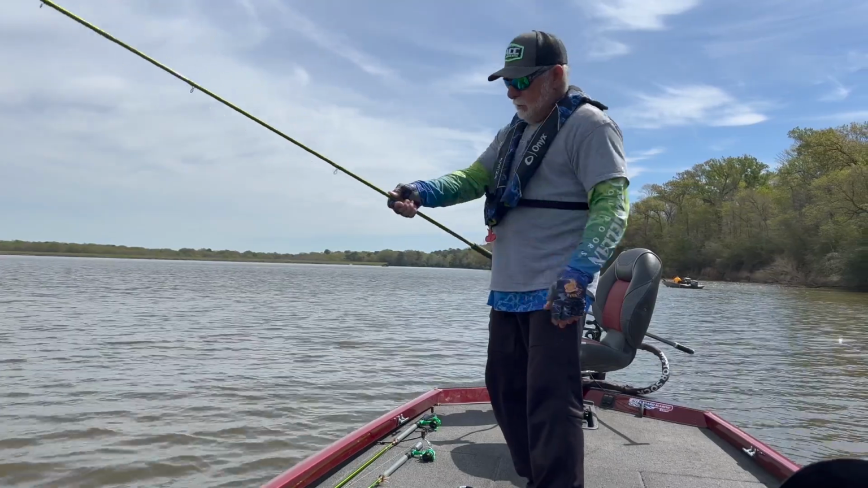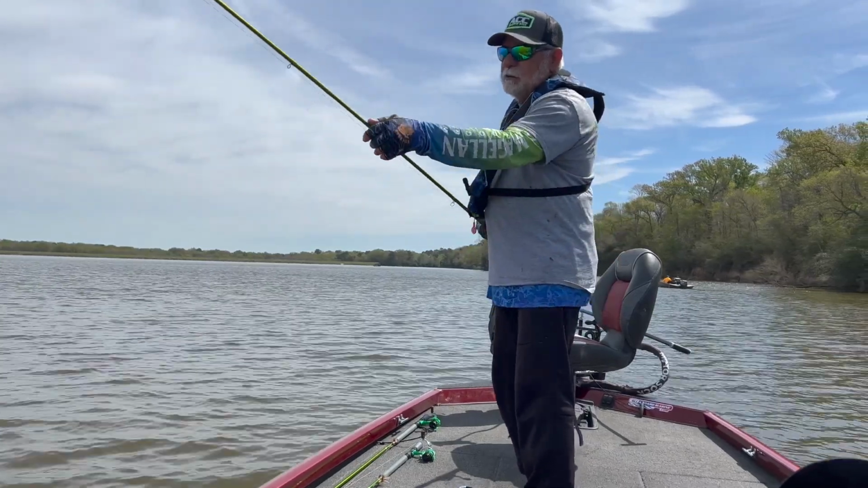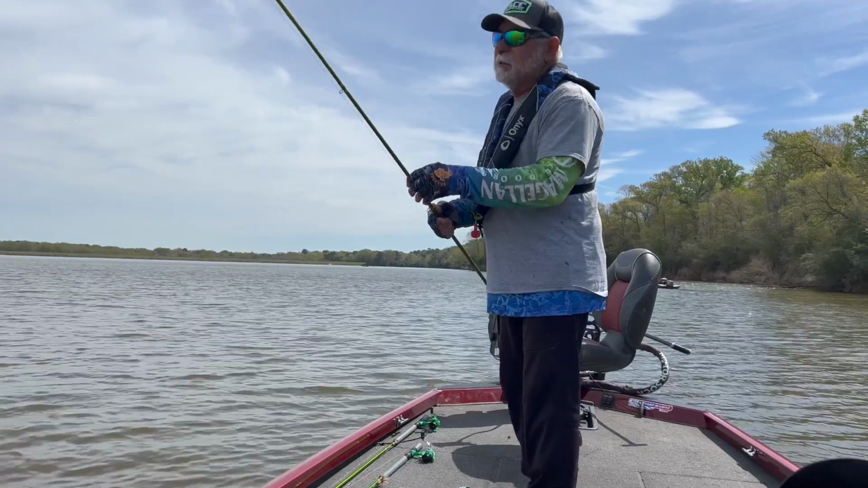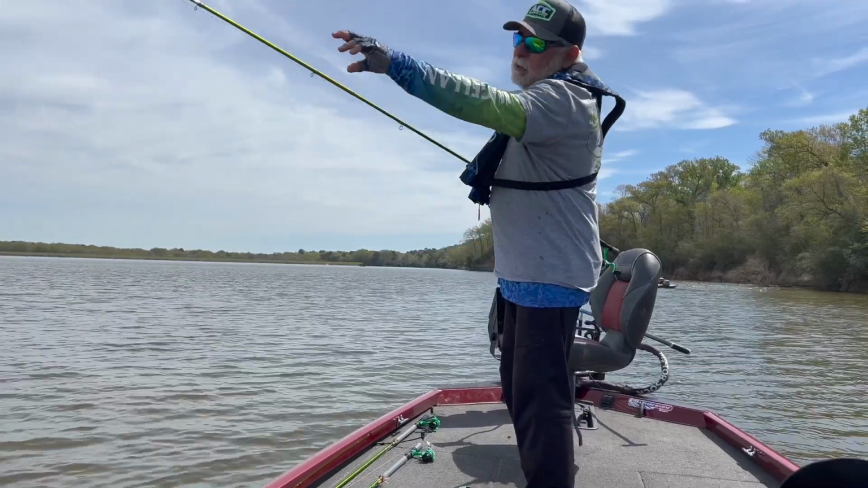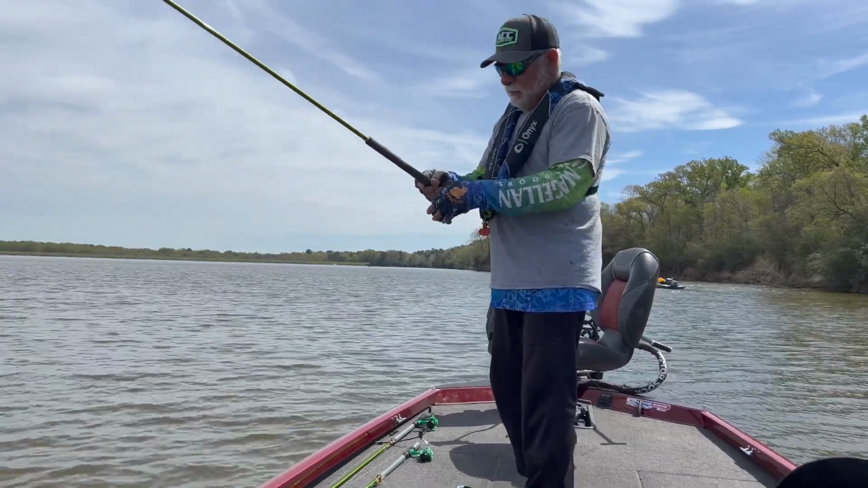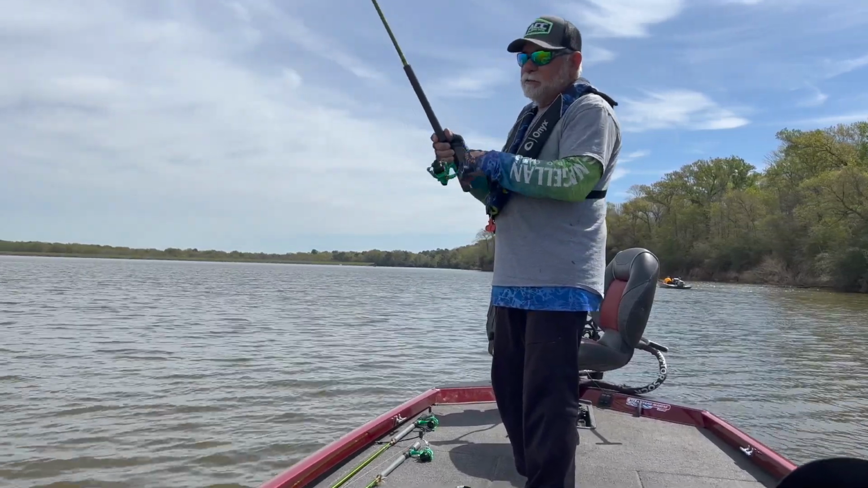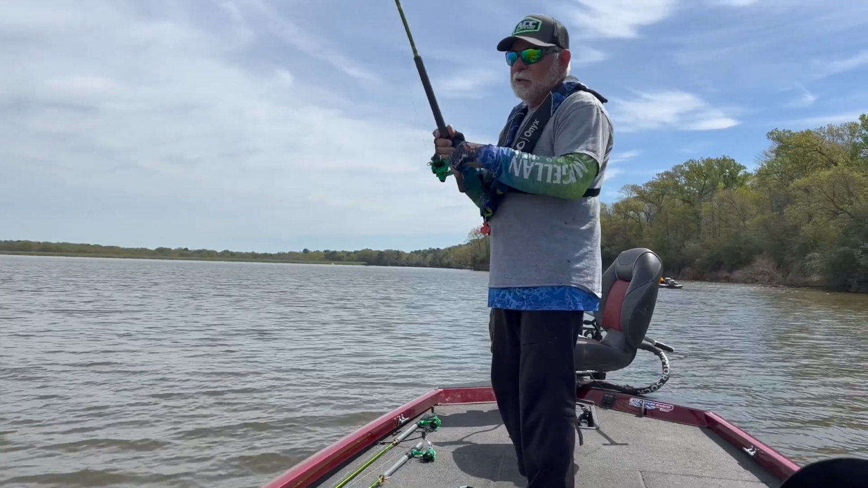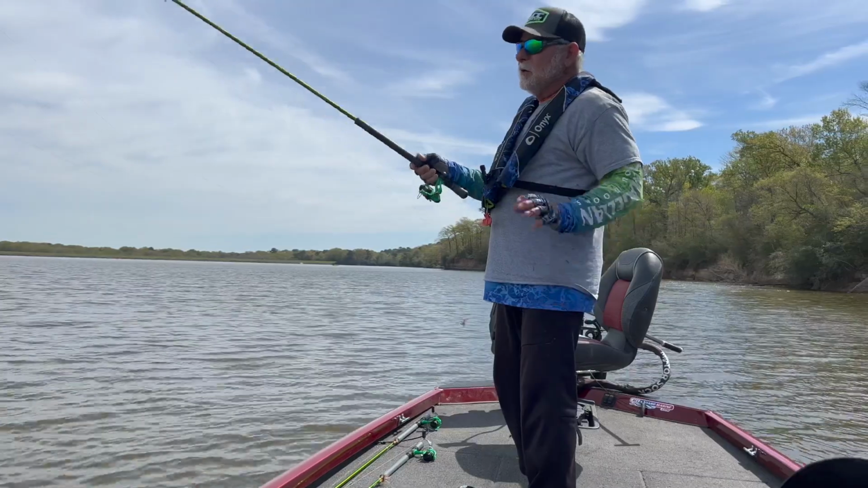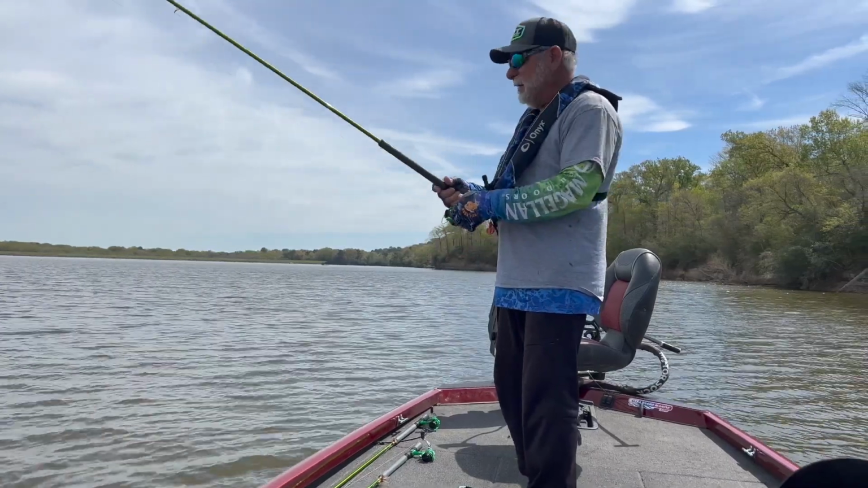You don't want to high stick it. I see some people really high sticking it, and you're putting all that stress down there at the tip of the rod. You're probably going to snap that rod, break that rod, and that's downtime. You got to wait for a new rod to come in and go catch you some more fish, and I'll be out here catching them for you, or Miss Pam will.